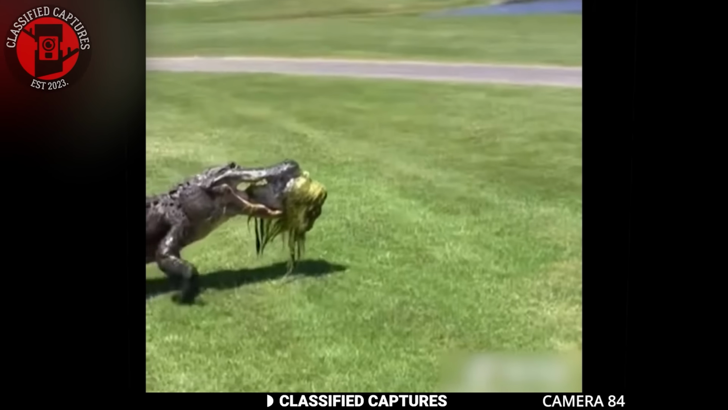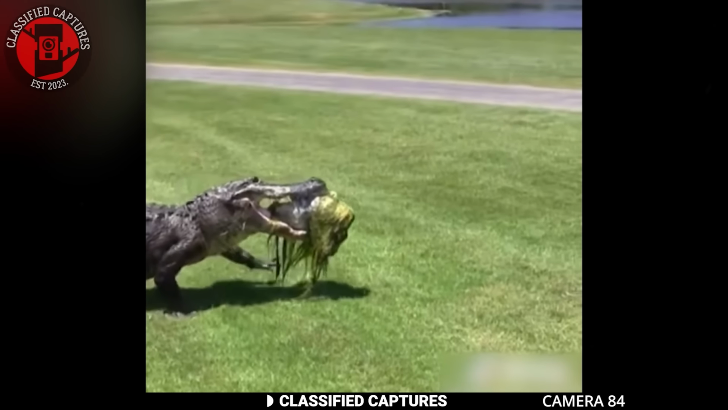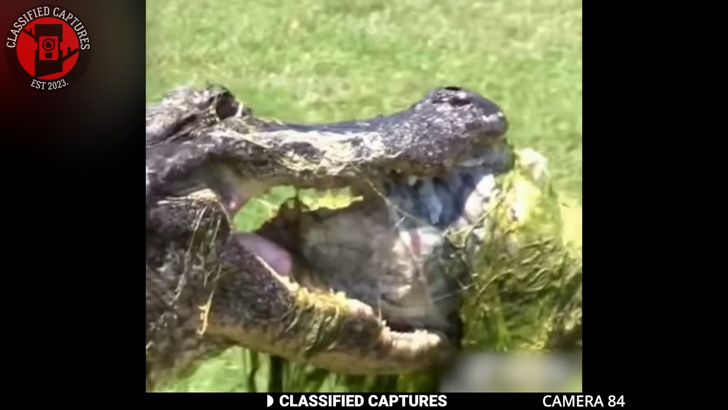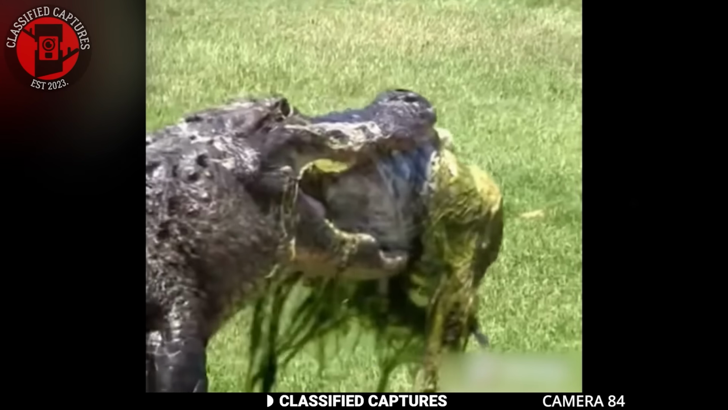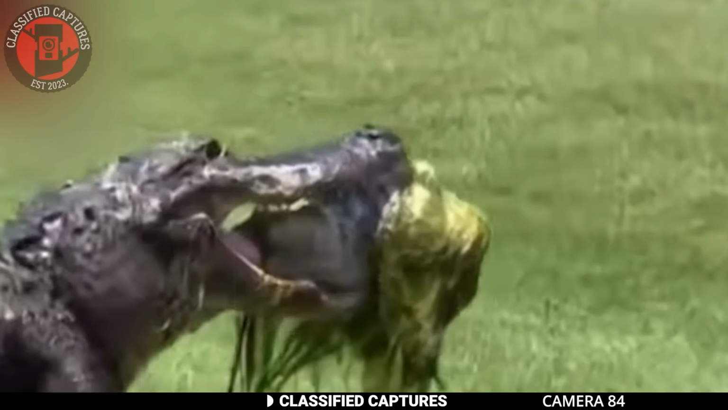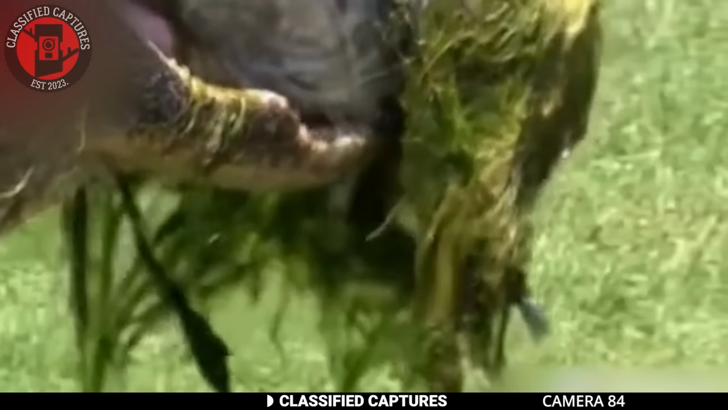Now, rewind to a year earlier, and the same golf course had a missing persons report linked to it. People had suspected that she was eaten by the alligator that lived in the river nearby, so when this footage came out, people panicked, fearing the gator might be wandering about with the missing woman's head. However, further investigation revealed a less macabre truth. It turns out that the alligator was not carrying a human head, but rather a turtle in its jaws.